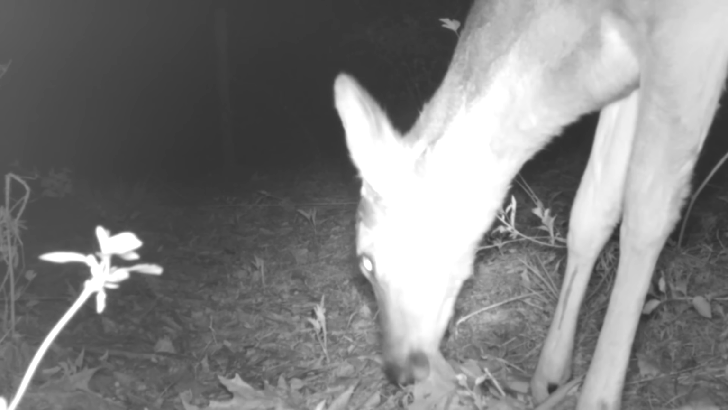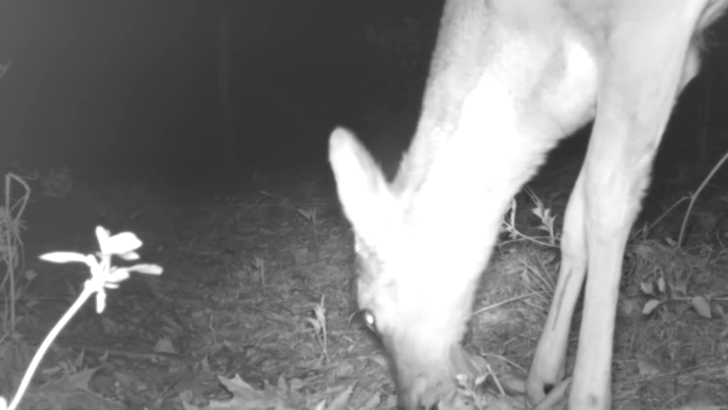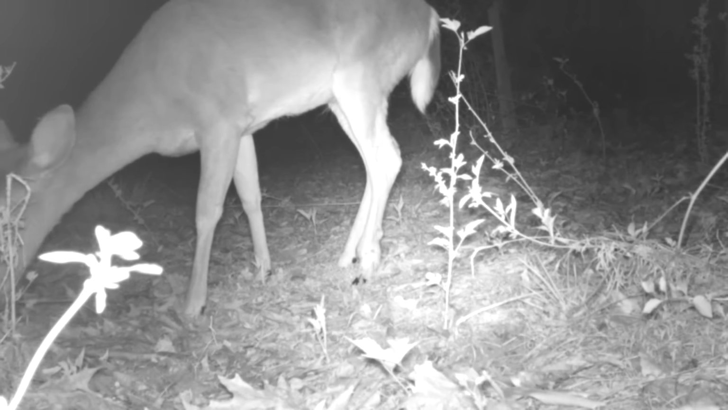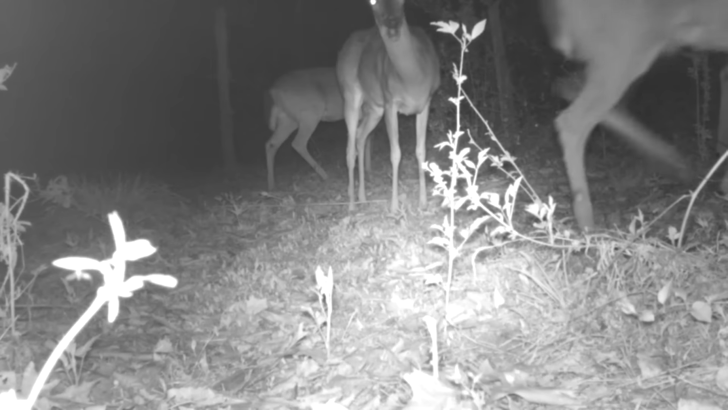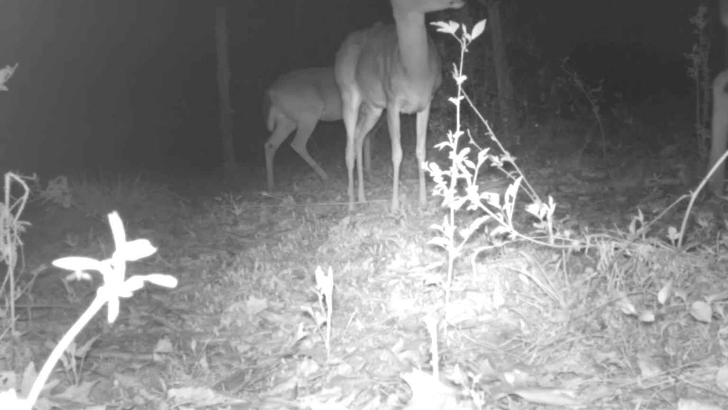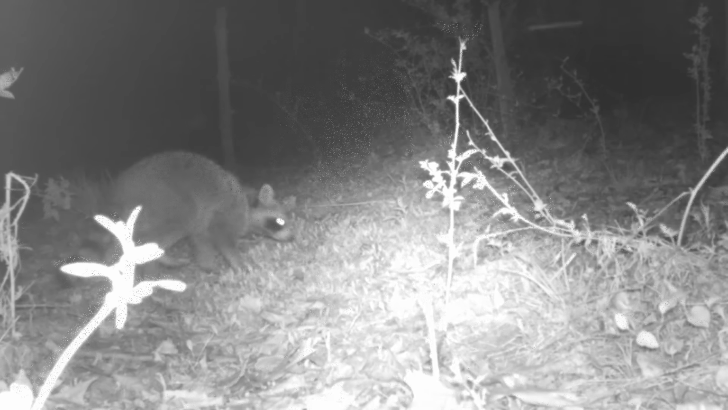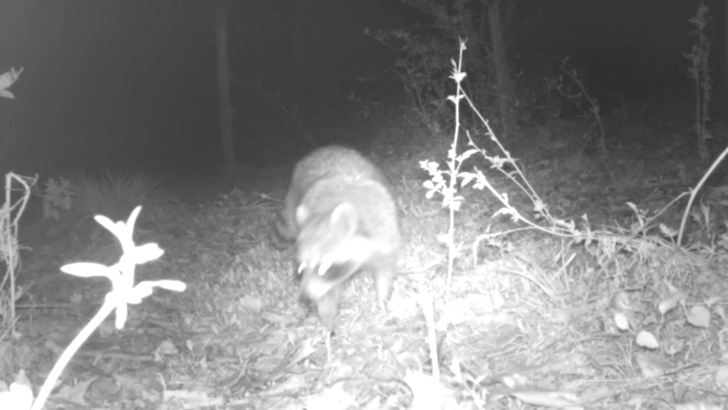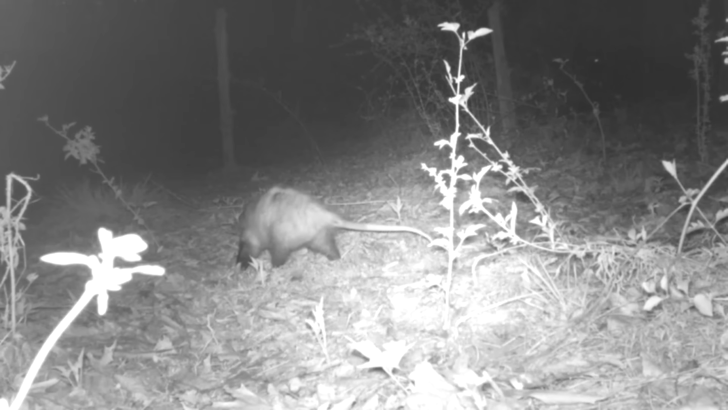And down at the pond, deer just browsing on these sprouts, fresh grasses. And the whole herd gets in on it. But all these little animals, they just share this pond. They enjoy it. Coons really enjoy it. This is one of their favorite spots. And the little possums.